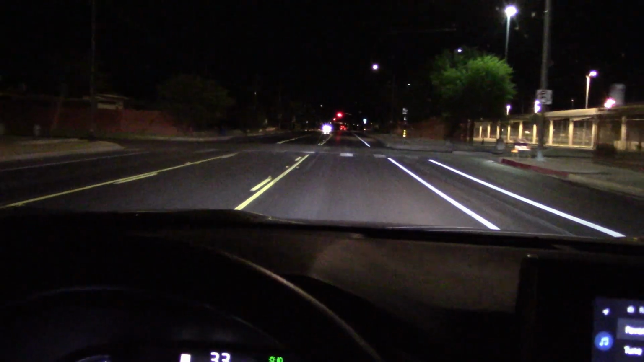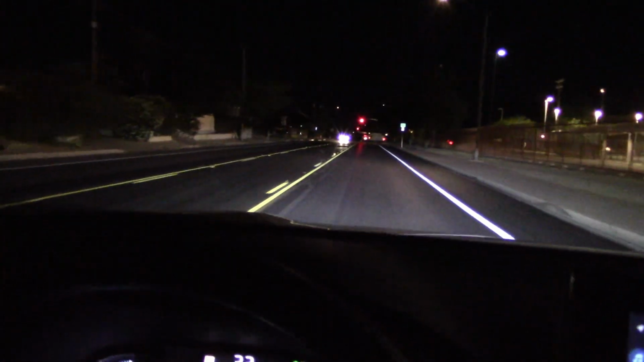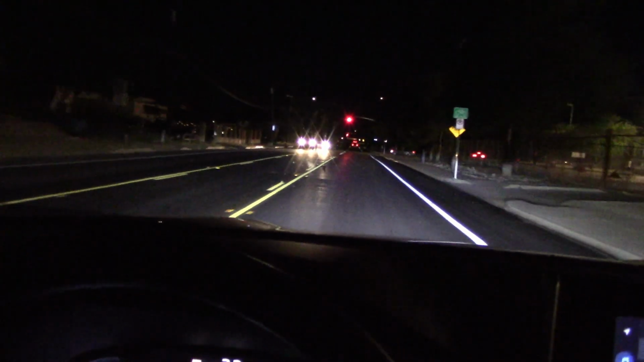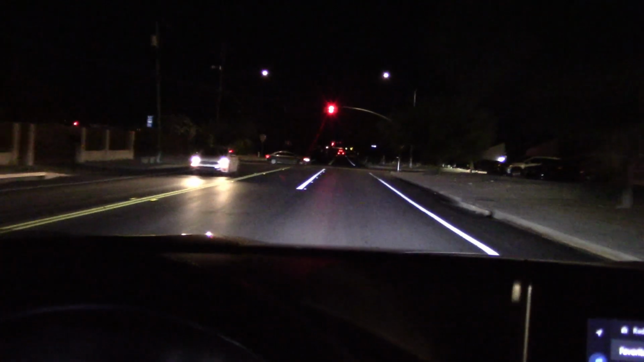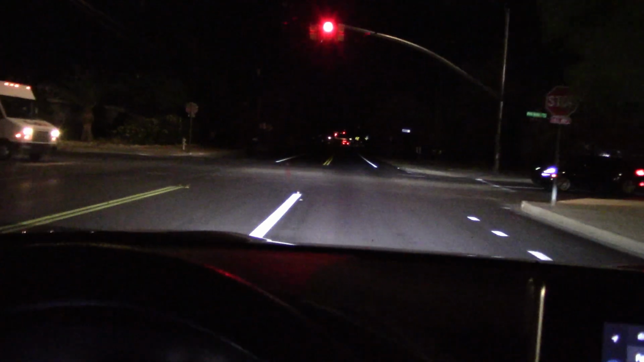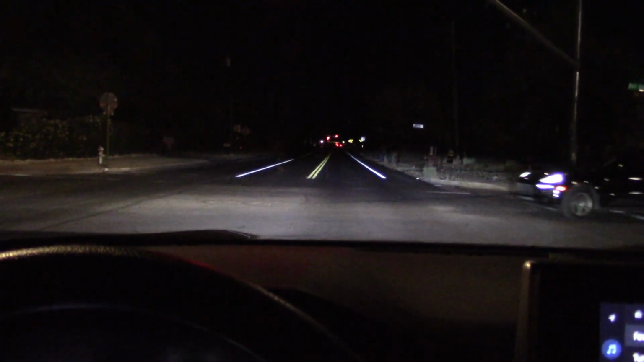What's interesting is the last two Toyotas I drove had excellent headlights, and the last two Lexuses I drove had horrible headlights. And Lexus is supposed to be the top of the line of the Toyota brand, so I'm not sure what's going on there. If you want to see which vehicles they were, you'll have to get on my channel and watch the videos.